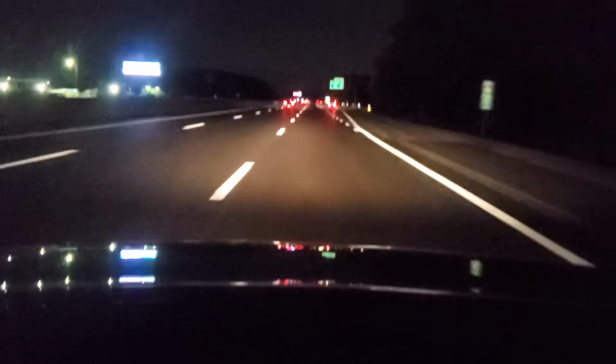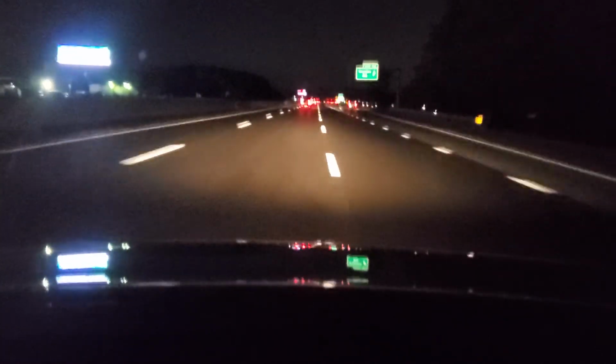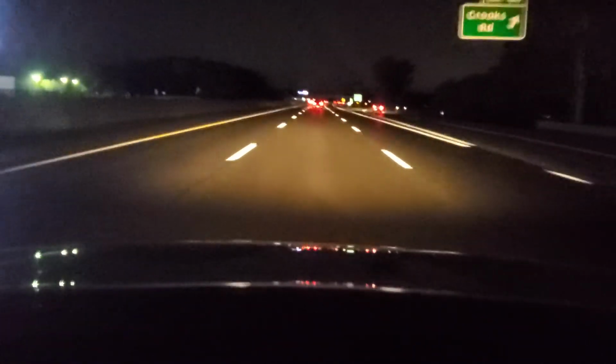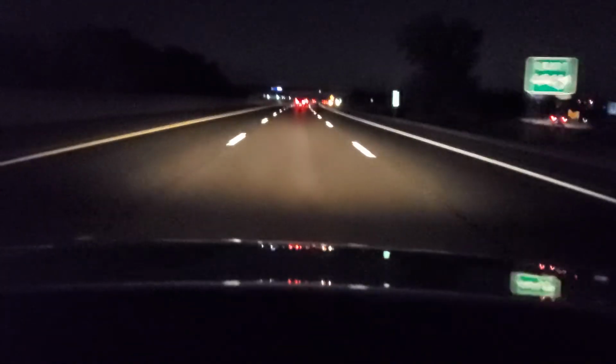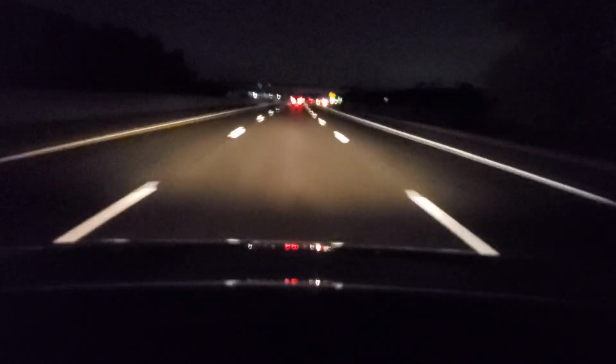I'm going to go ahead and make a lane change to the left: mirror, turn signal, blind spot, and then I'm in nice and smooth.